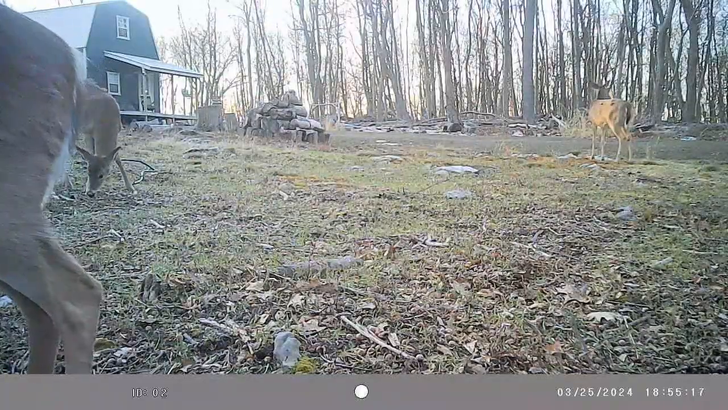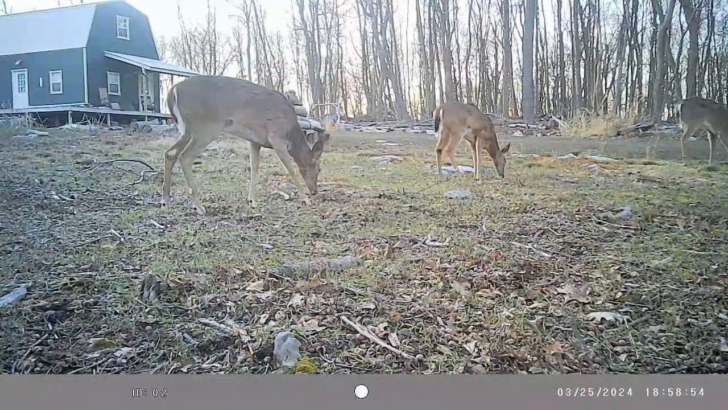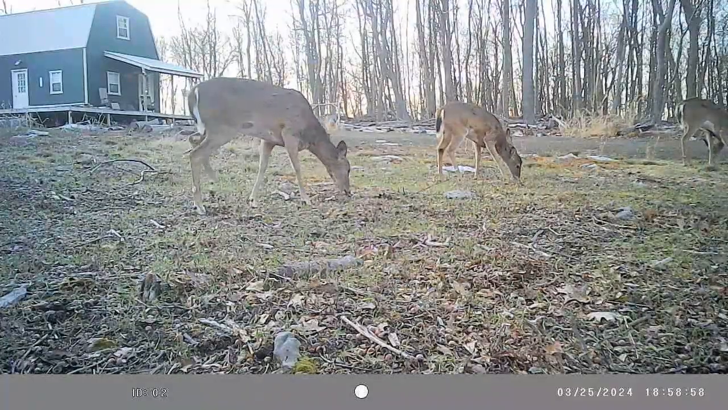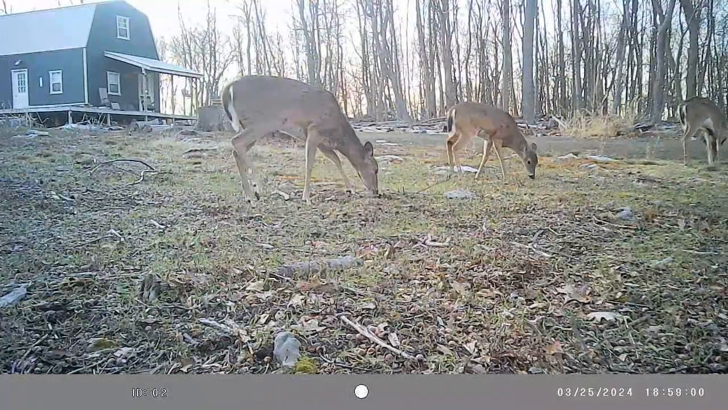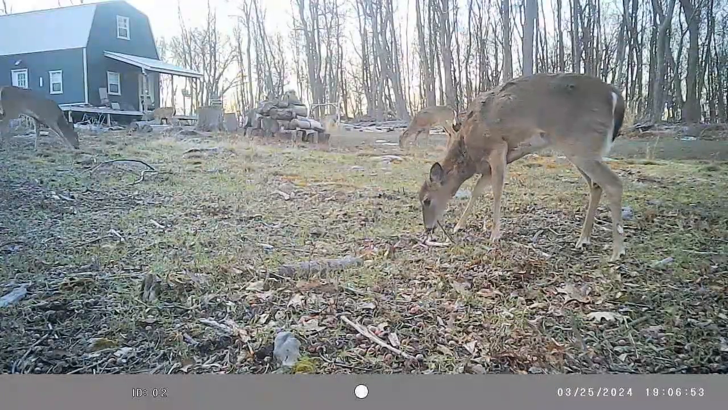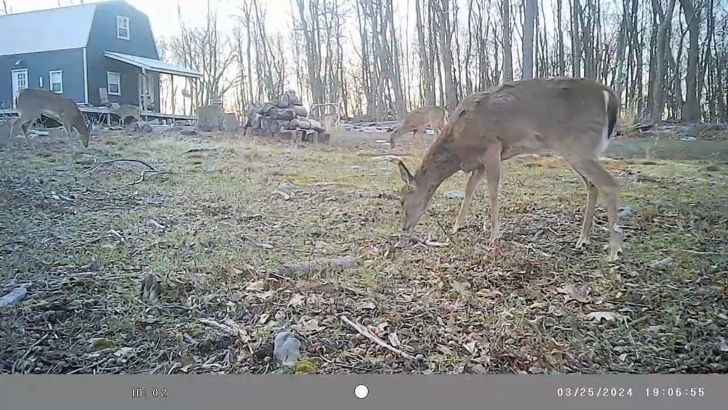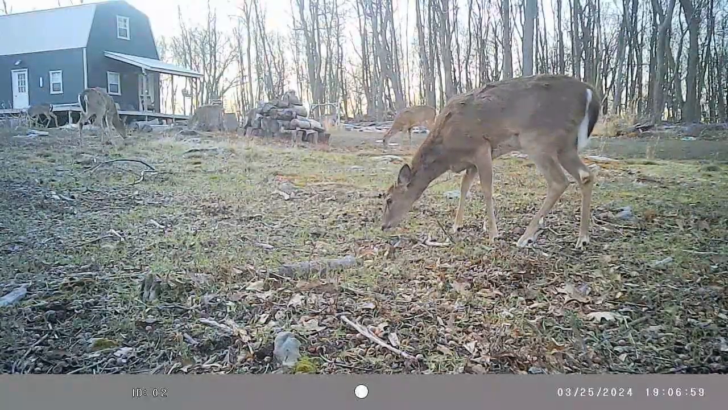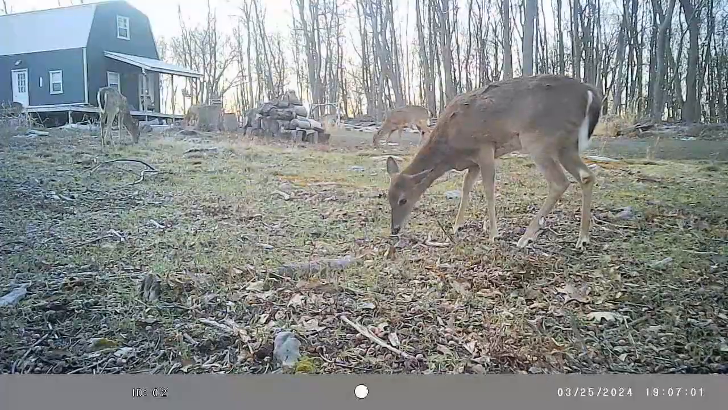The ones that are here closer to the camera, I'm not noticing spots on their head. A nice little group of at least 5 deer in here feeding on this day.